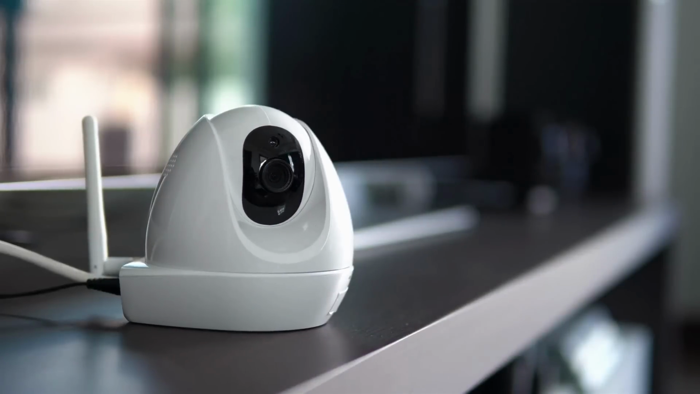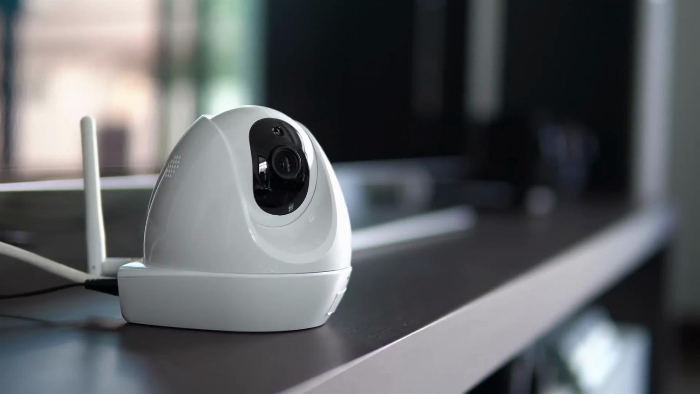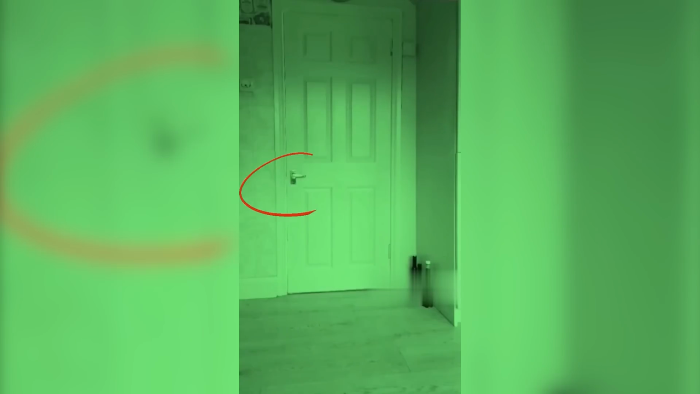Security cameras are meant to keep us safe, but sometimes they capture strange and unsettling things. There's a video posted by a TikTok account called Paranormal Highway claiming to show a ghostly sighting. In the video, we can see a door, and after a while, the door handle starts to turn. It turns several times as if someone on the other side is trying to open the door.